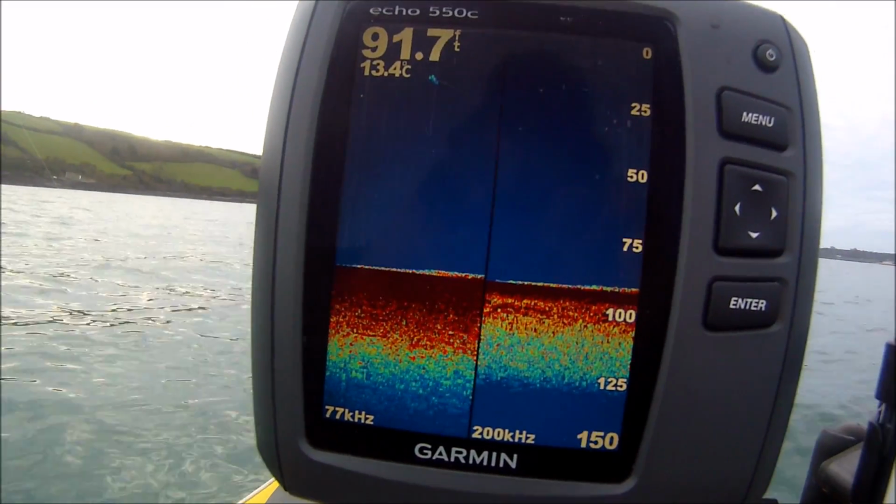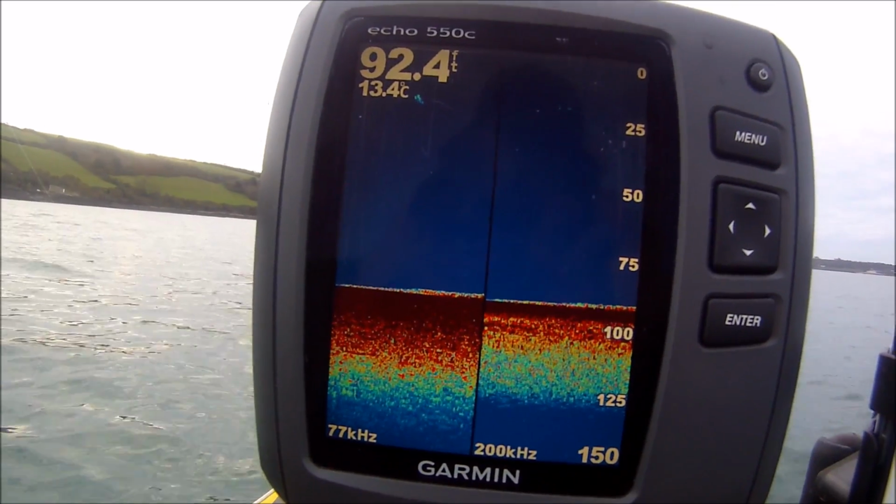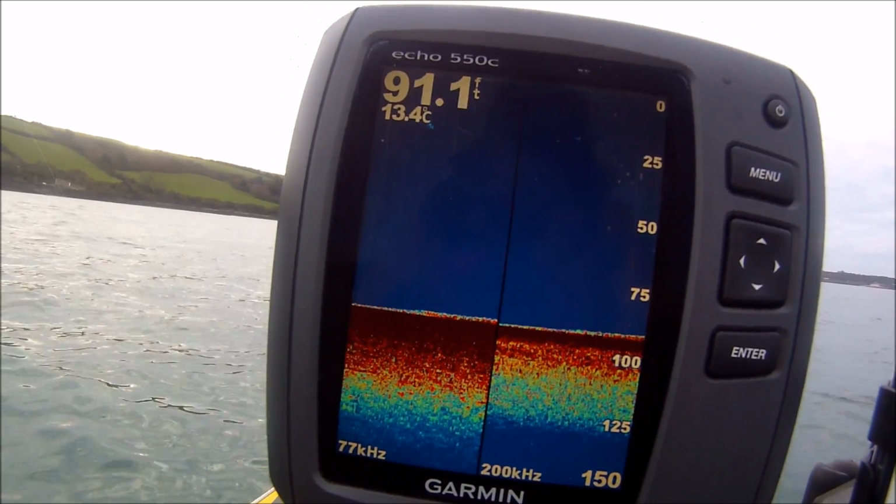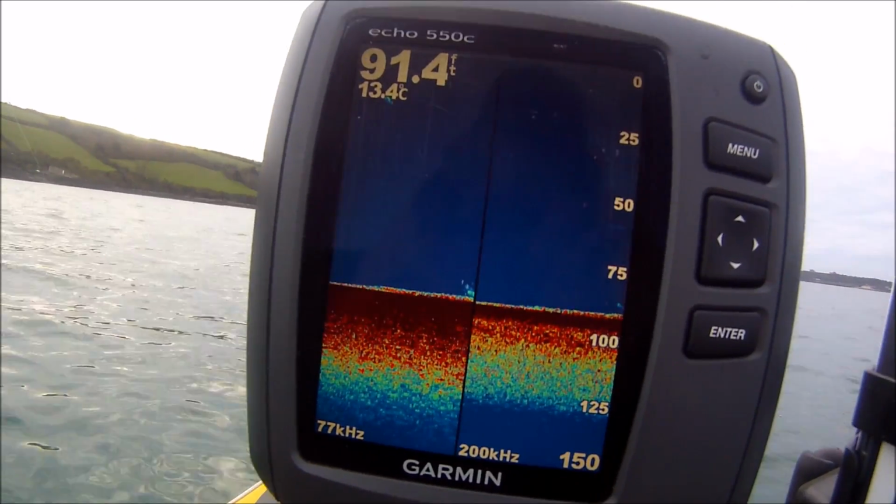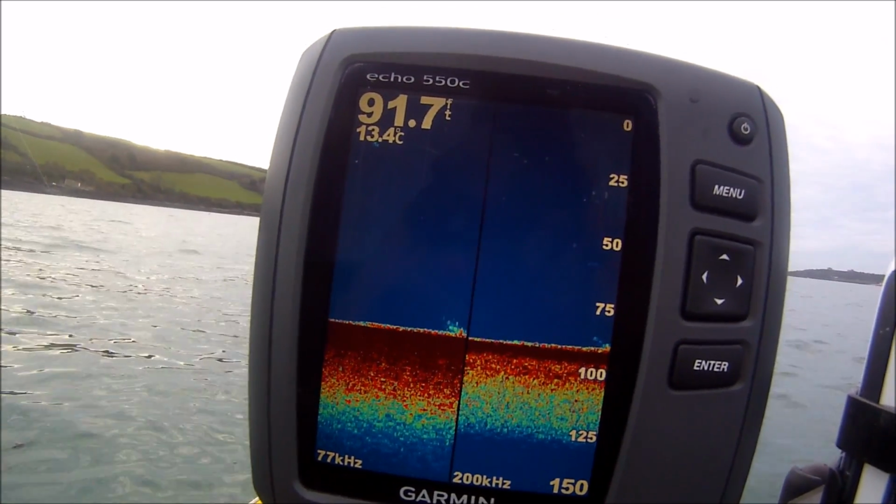Here we've got another example of a change in the bottom. See that just rising up off the bottom, quite a bit of red in there, red and yellow rising off the bottom. Now remember, this is quite deep, 92 feet of water at the moment. I could zoom into the bottom, and it's rising just a little bit more off the bottom there. That's going to be fish, shoals of fish.